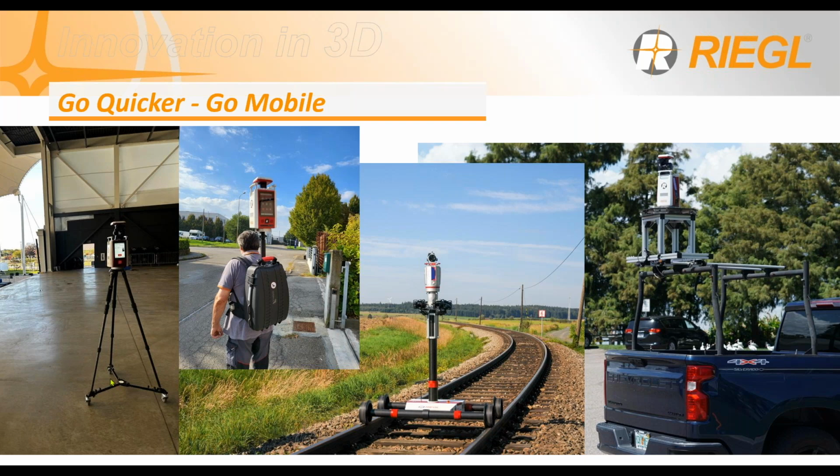As you can see over here, we support platforms like a tripod, a backpack, this rail system for railroad projects, or putting it on top of vehicles, like this pickup truck, for city mapping, vegetation, small to medium transportation projects and such. The scanner can be set to rotate while moving, in model scanning mode, or to a fixed frame to capture just one side of the road or specific areas, right?